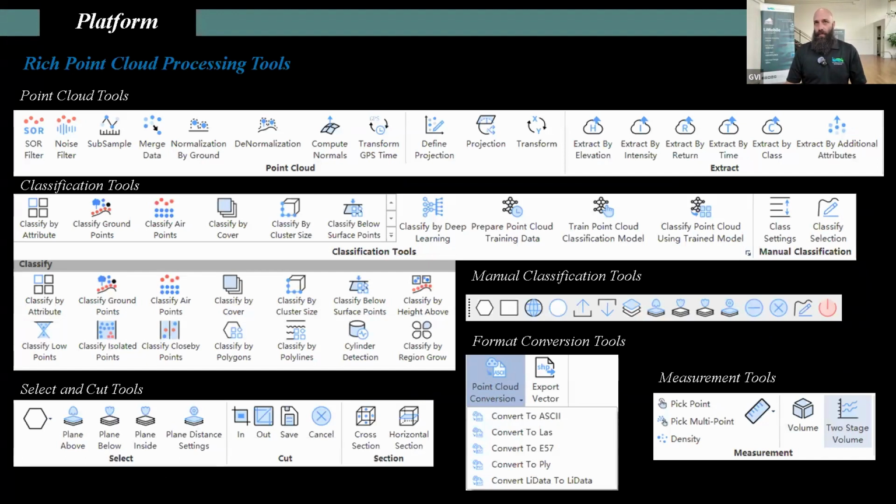So some of the key tools within our software in terms of the cloud processing tools, obviously reprojection, transformation, normalizing by ground, subsampling, removing outliers, noise filters, classification tools, vector editing, select and cutting tools, cross selection to make it very easy for viewing specific parts of your point cloud, very key focused processing sides of classification as well.